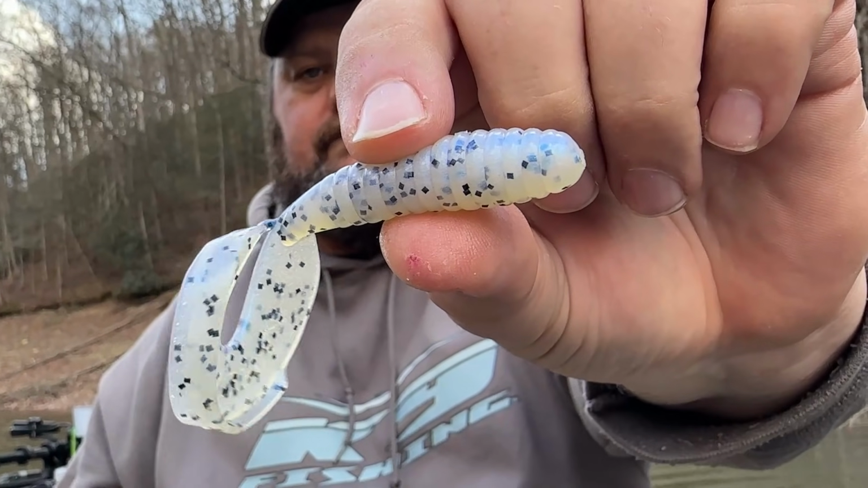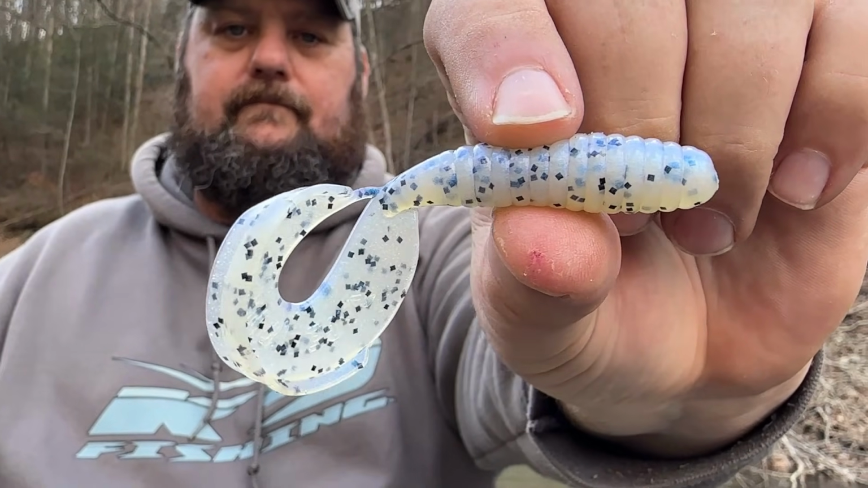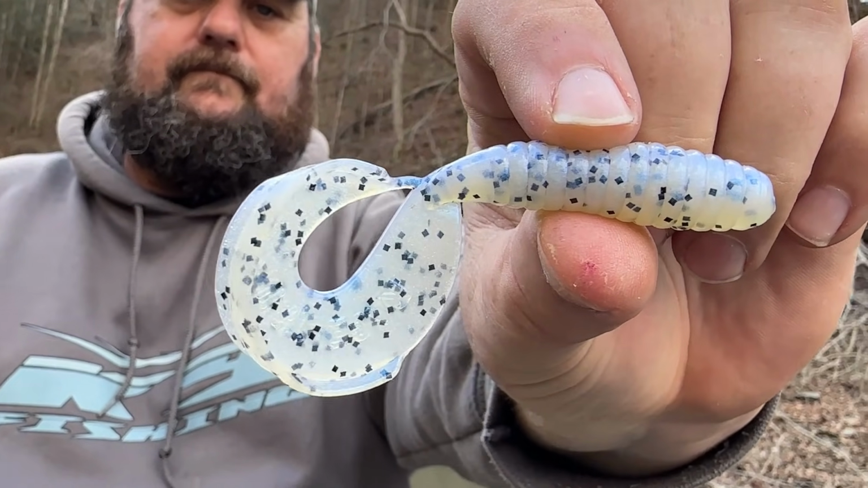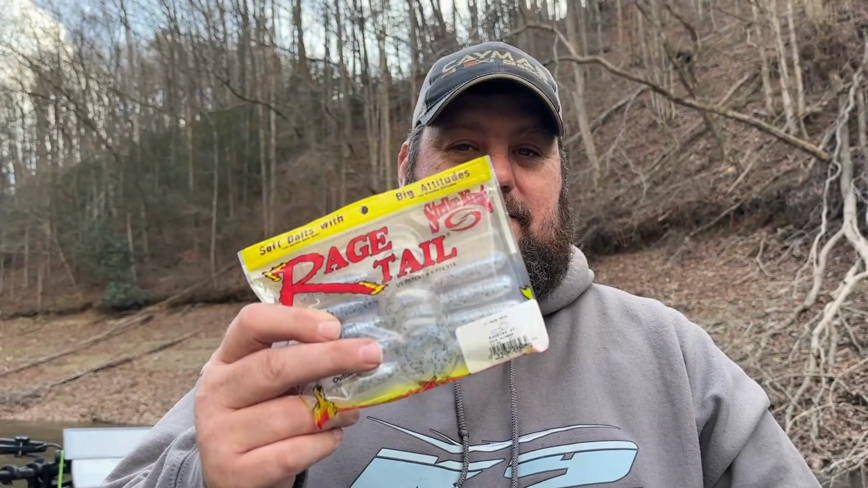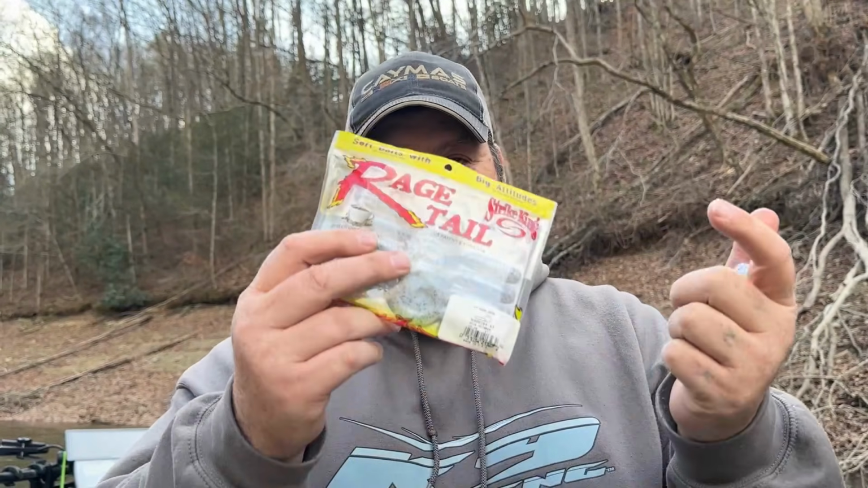Some of the colors and the other brands that I like, this is the Strike King Rage Tail grub. This is one of my favorites. This is blue glimmer. Any sort of white this time of year is great. Any sort of translucent. Love this blue glimmer this time of year. Love this on the back of a spinnerbait too in the spring, and there's all kinds of videos for that too, but this is a good one.